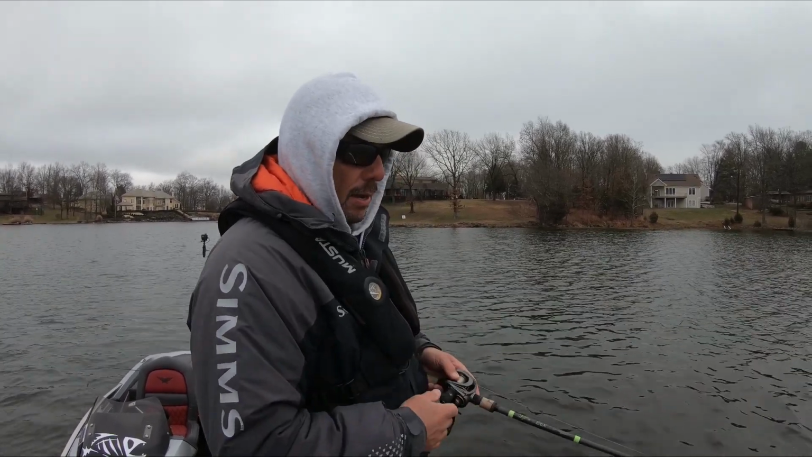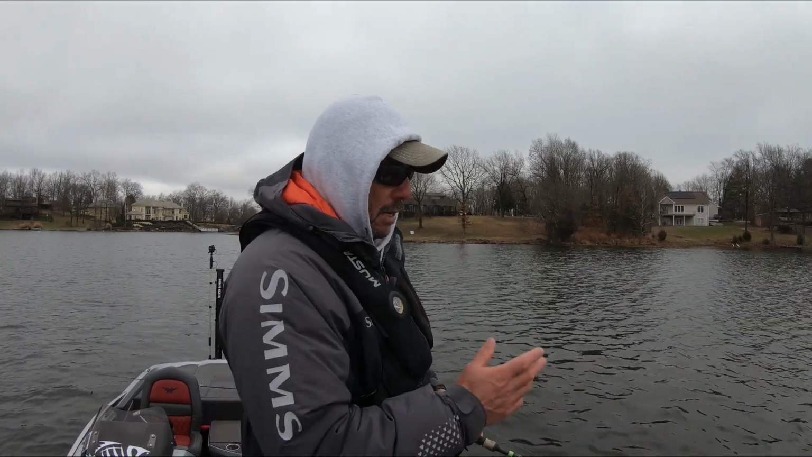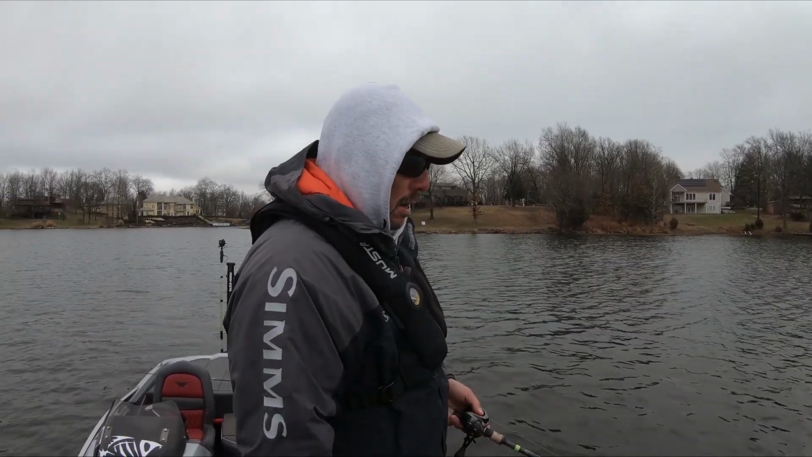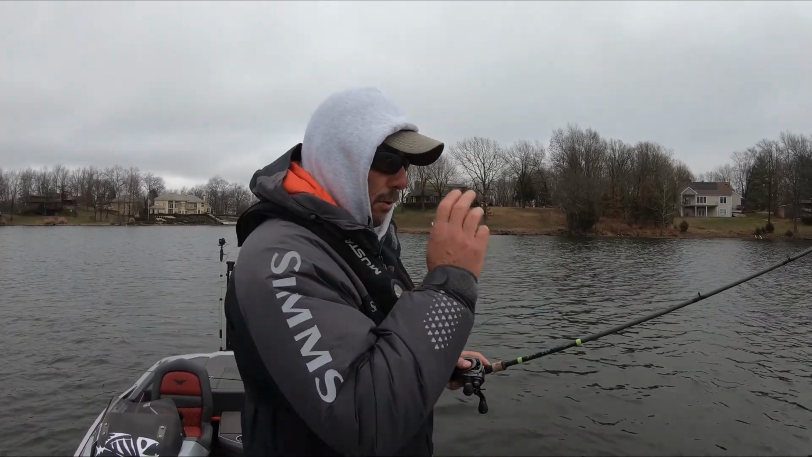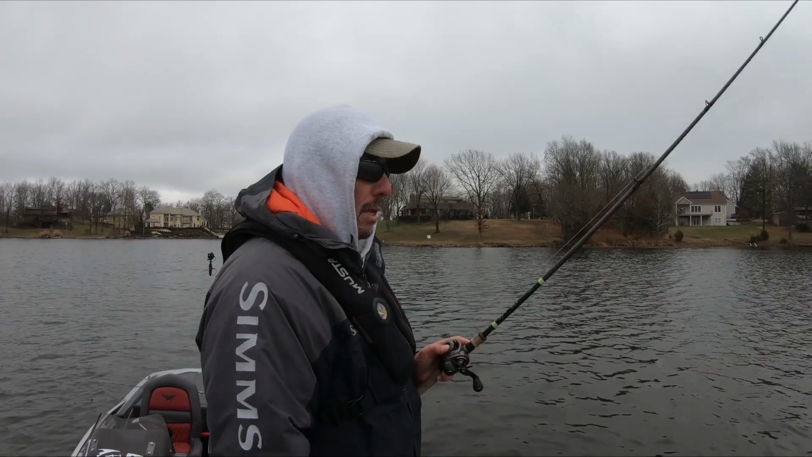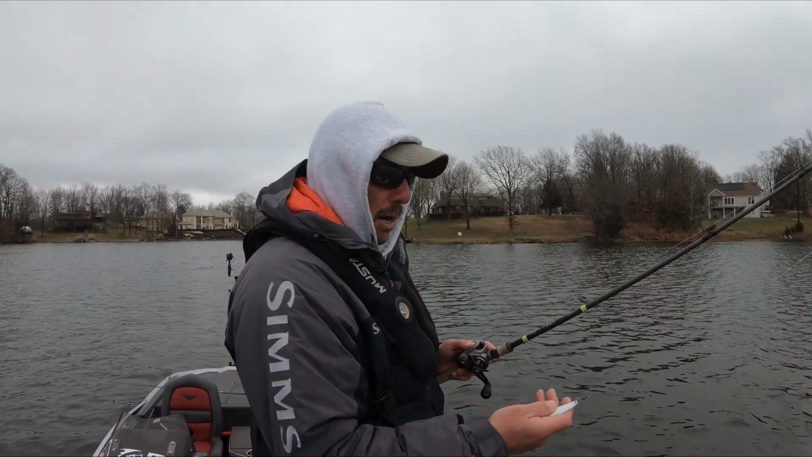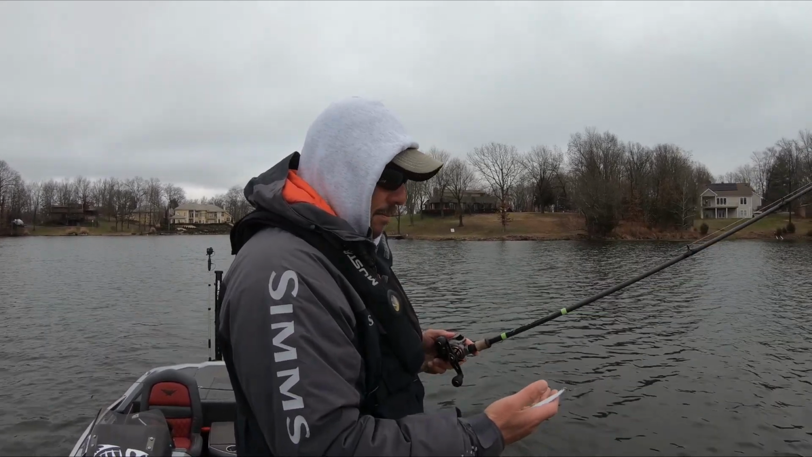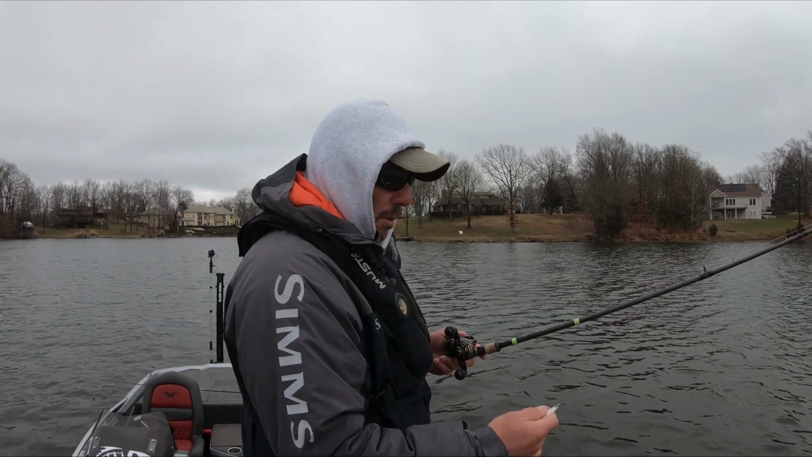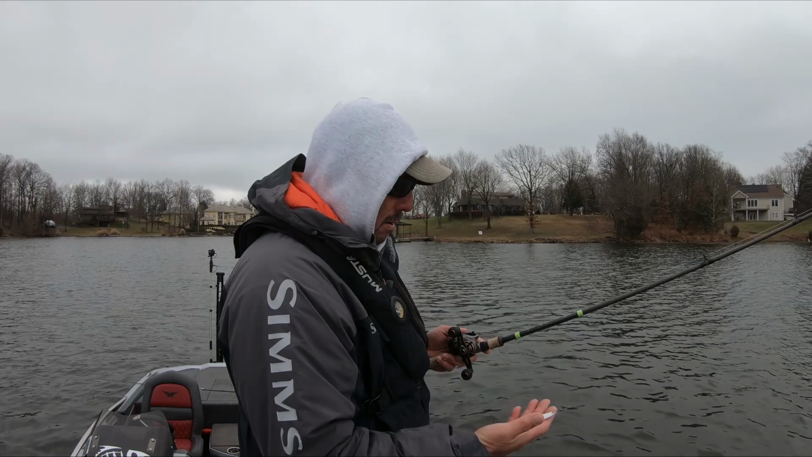Pay attention to your line diameter on that. It seems to be heavy enough where you can set the hook aggressively into a fish, but light enough where you still get your bait down to the bottom. If you go too heavy on your line, it takes too long for the bait to get to the bottom. And you want to get this down there to the fish. And when you're on them, you're trying to get the fish in and get it back out as quick as you can.